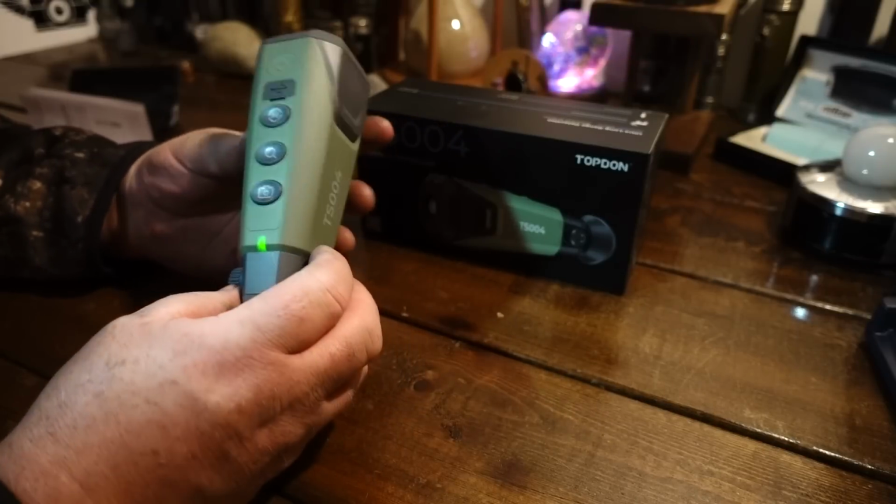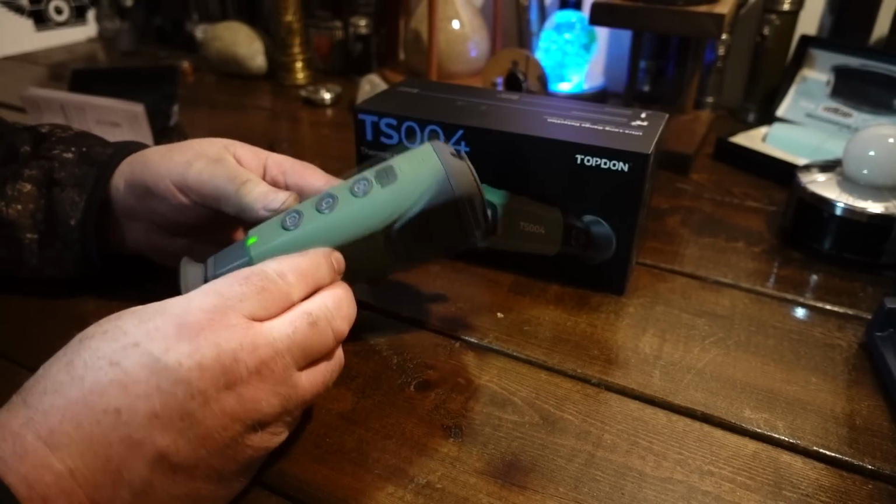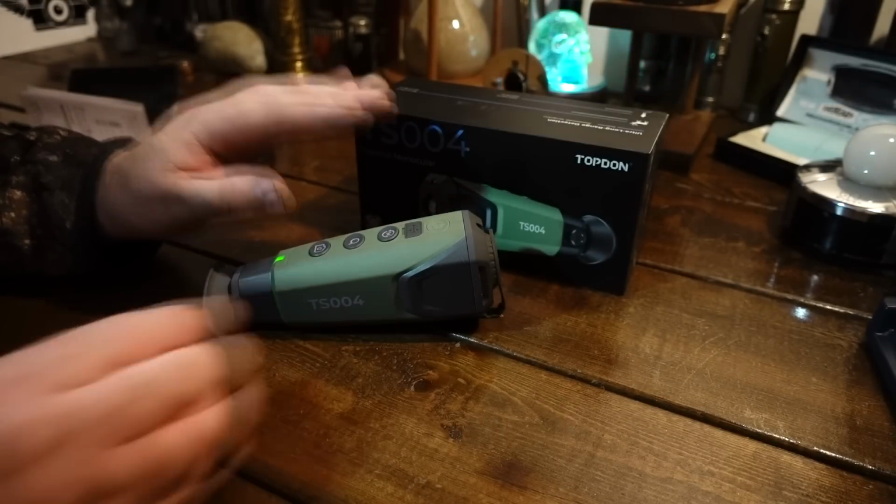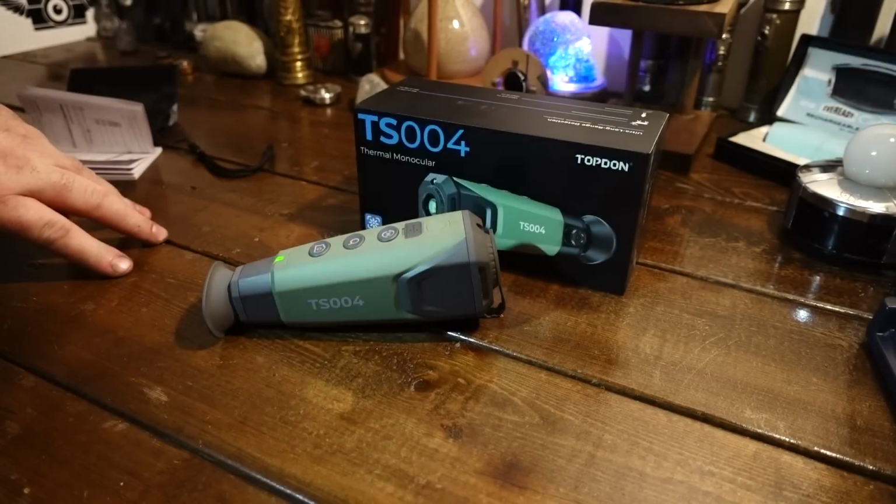Number two is the price. Very reasonable for a monocular with the specs that it has. And number three, even though the specs are a little bit lower, I'm going to compare it to a higher end thermal scope that I have, and you're going to clearly see that this, literally to my eyes, is outdoing it. And you can't go wrong with this.